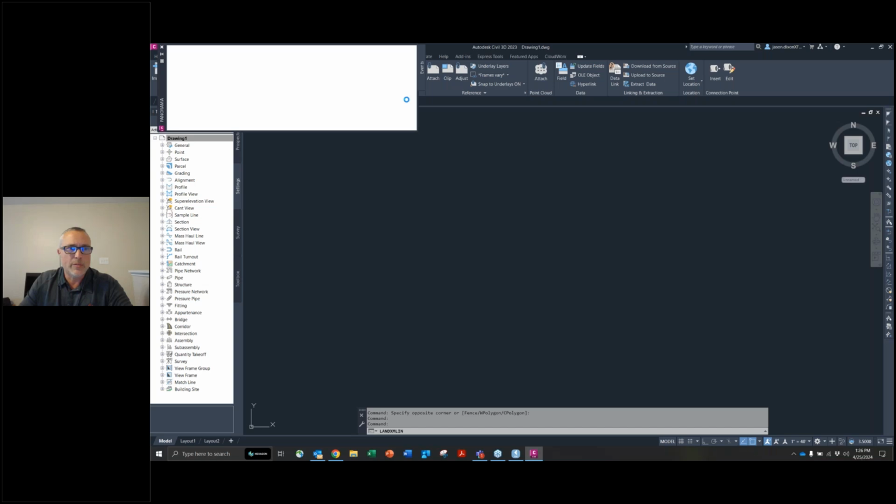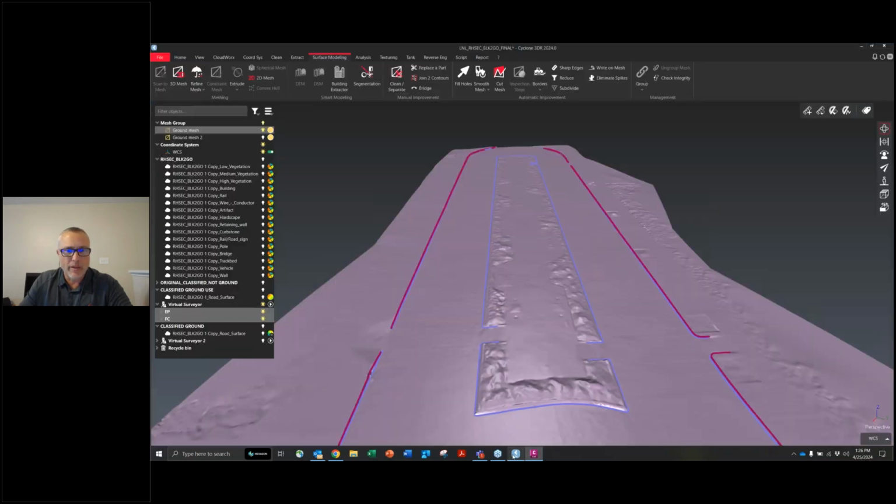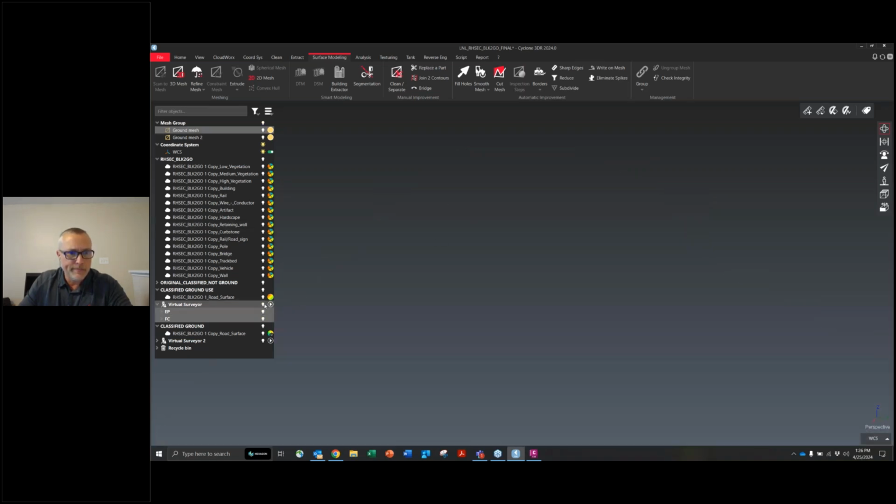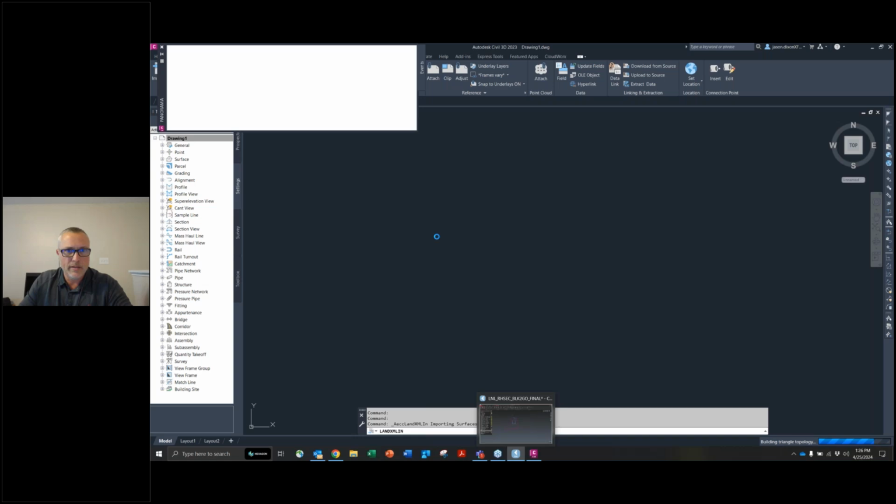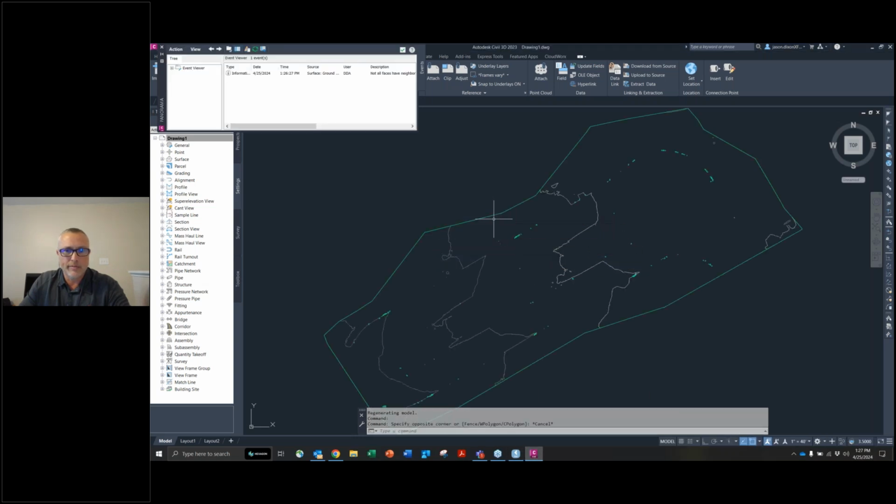Civil 3D always has something to tell us. And while that's thinking about it, the other process is, now we just take our break lines as well. I'll say we want to send these over as well. We want these in our drawing. So now, let's see if it's done yet. Oh, good old Civil 3D. There we go. I knew it could do it.